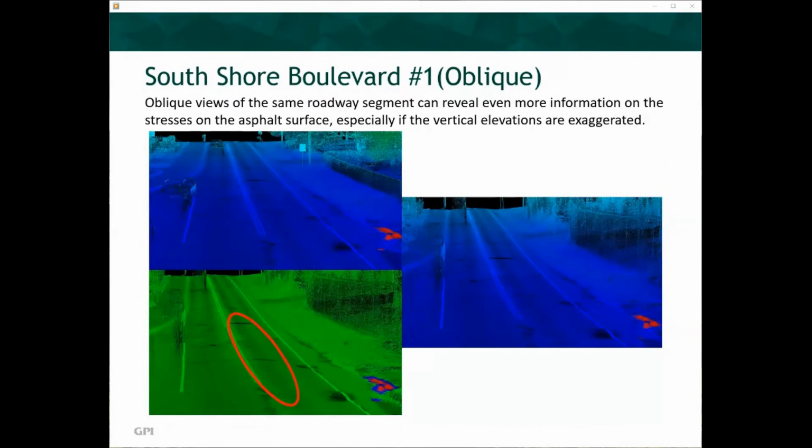Oblique views of the roadways can reveal even more information on the stresses on the asphalt surface, especially if the vertical elevations are exaggerated. The upper left image represents an oblique view of the roadway without vertical exaggeration. The image on the right and the lower left image have the elevations exaggerated by a factor of 3 times. Different colorization also can reveal some of these distress issues. Notice the lower green shaded image clearly shows washboarding stress in the asphalt surface.